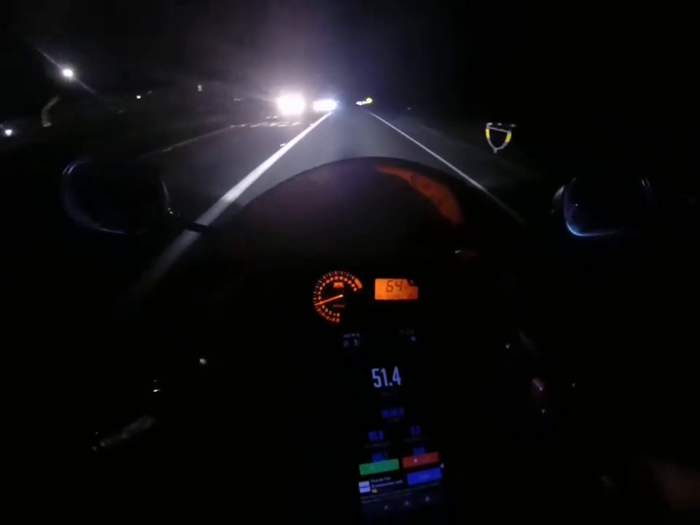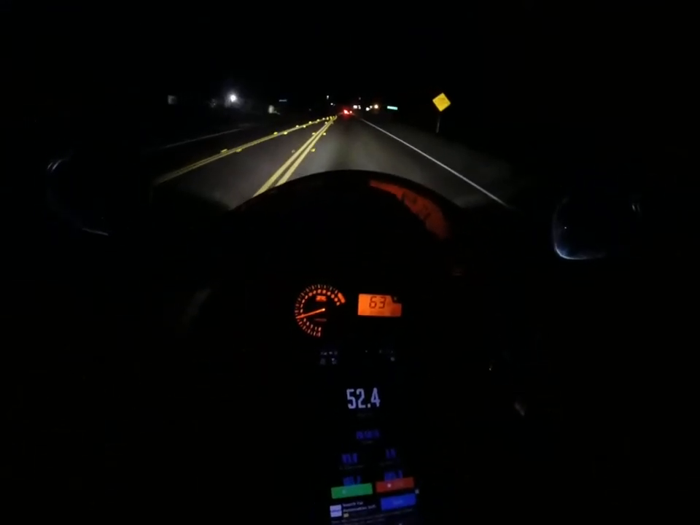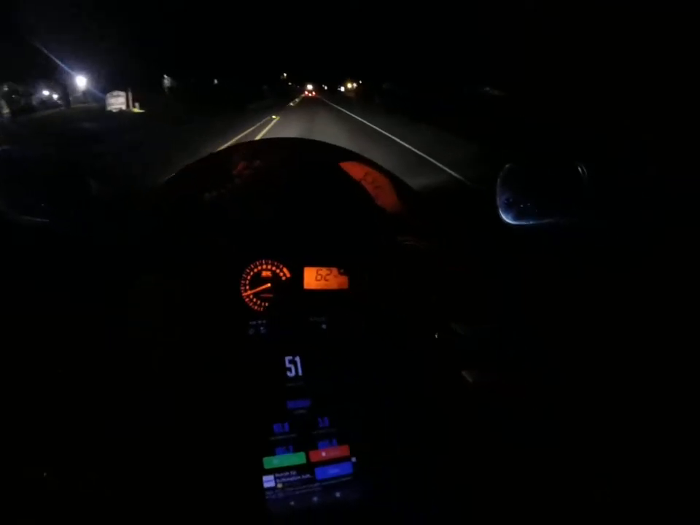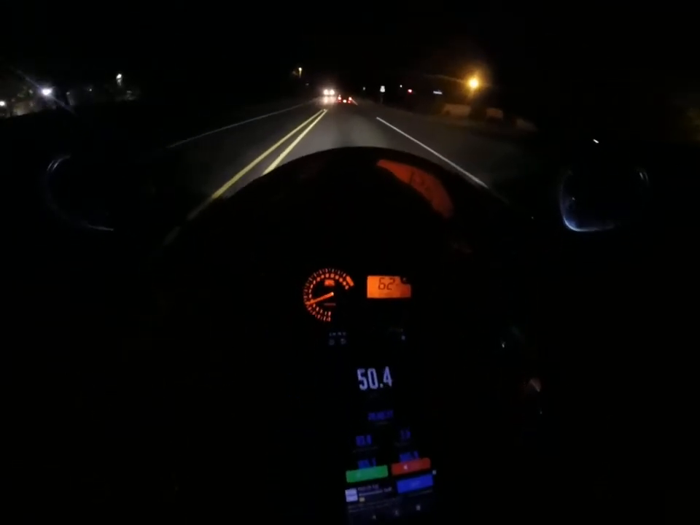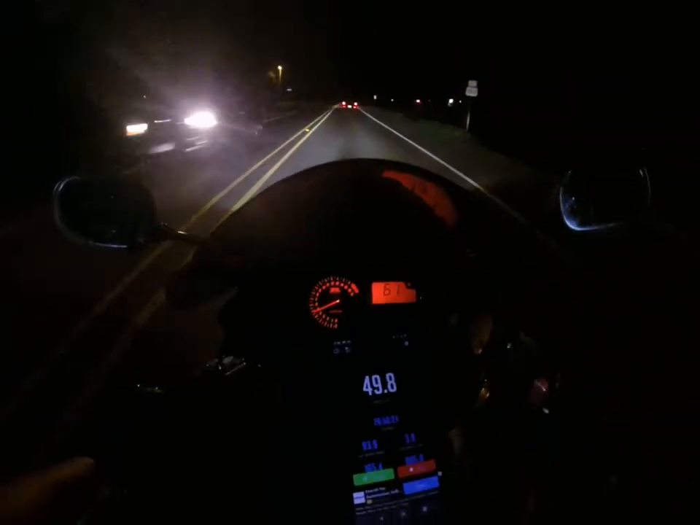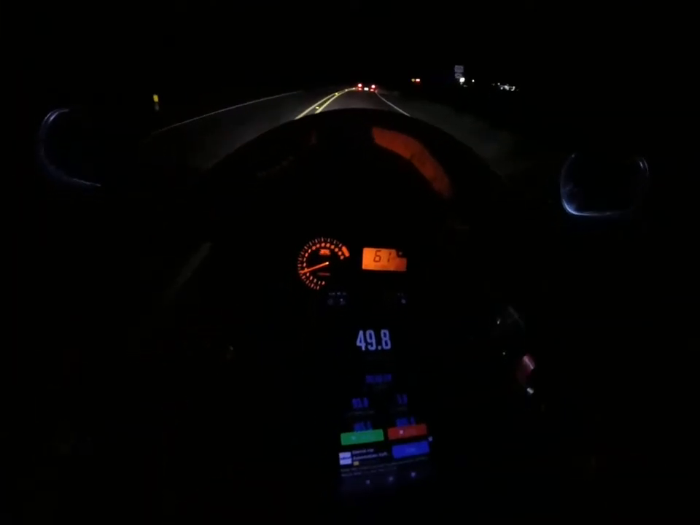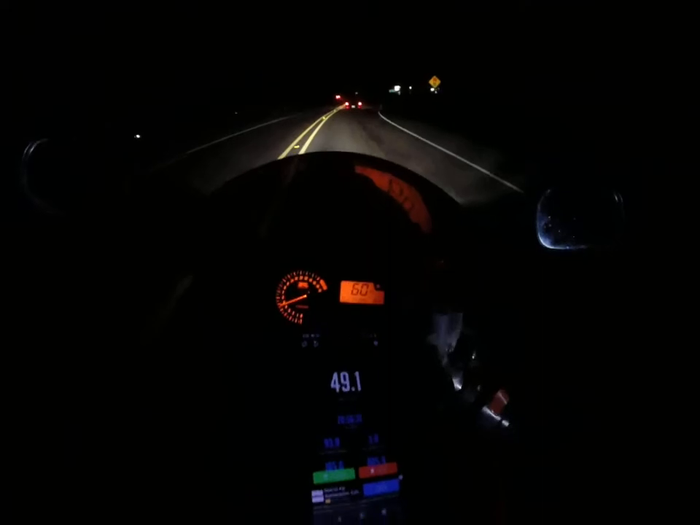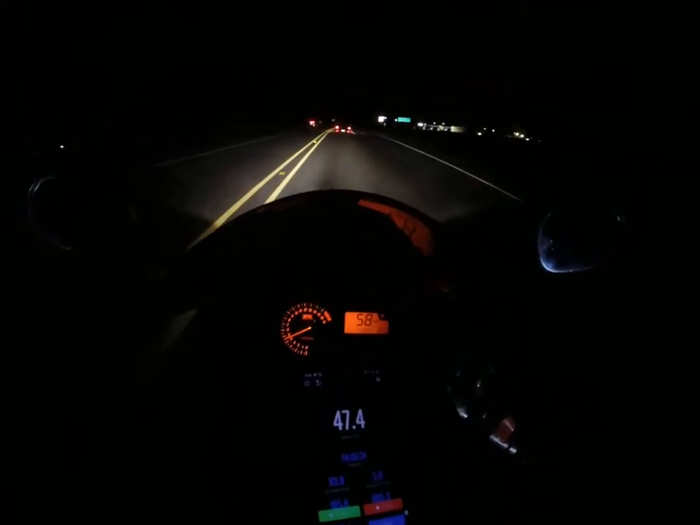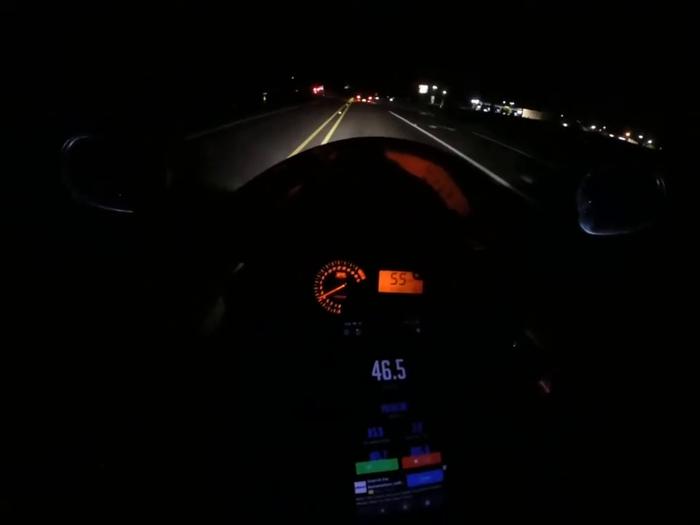Living way out in the country, it also makes it pretty hard to see. So you kind of learn to get used to it. My eyes adjust really quick to different lighting. I don't like people behind me though. It gets pretty bright. Especially the newer headlights, they're all LED, HIDs.